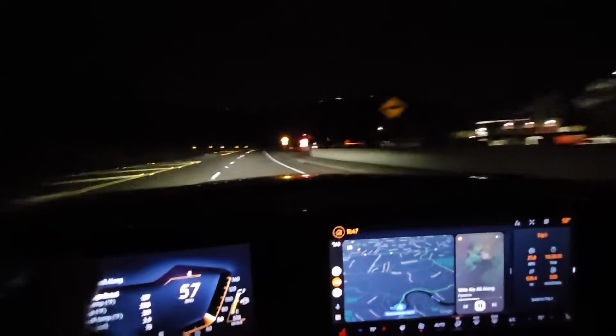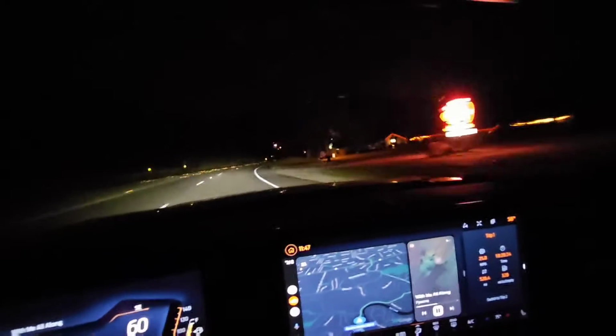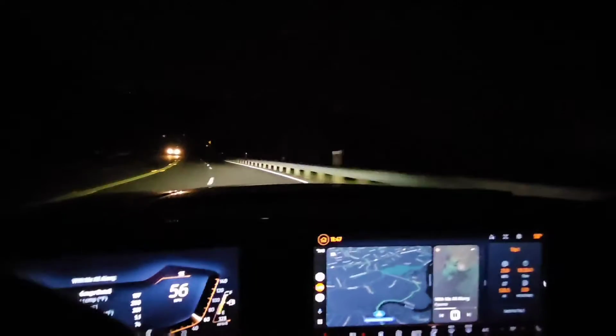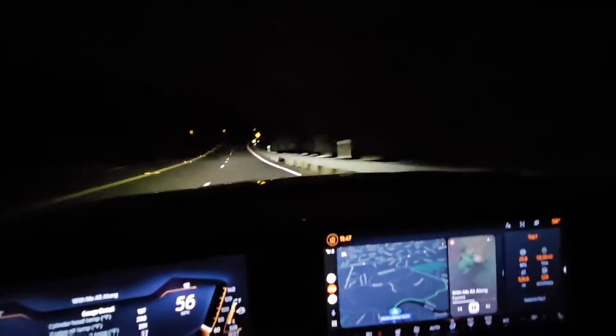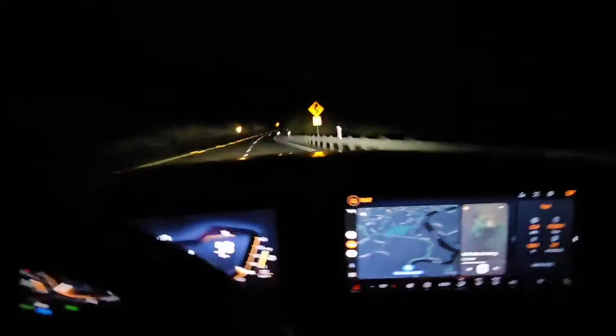Running it back in this Ford Mustang convertible, inline-4 turbocharged, in the twists and turns in the hills. Going into the first bend and S-curve.